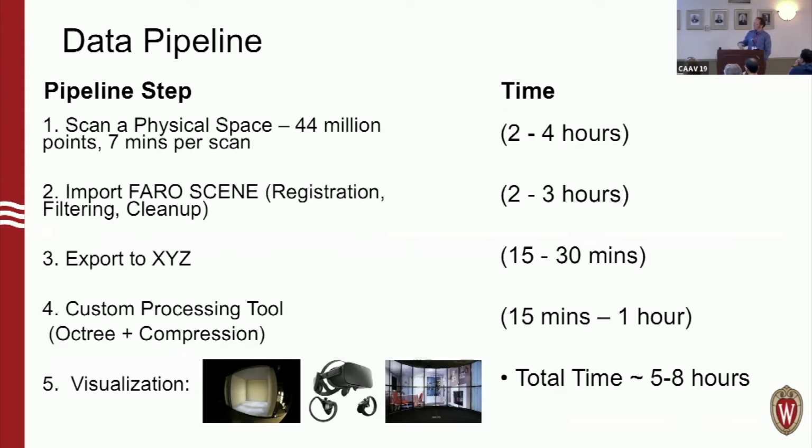And then essentially, in an example file we were doing the other day, when it came out of Scene, it was like 53 gigabytes. The compression tool we made brought it down to 6. So much more reasonable, but at the same time, still not an ideal size file to then try to render. But at this point, what we can do is take that file. It's then ready for visualization in our cave system, in an Oculus Rift, and also in a tile display system that we use every so often.